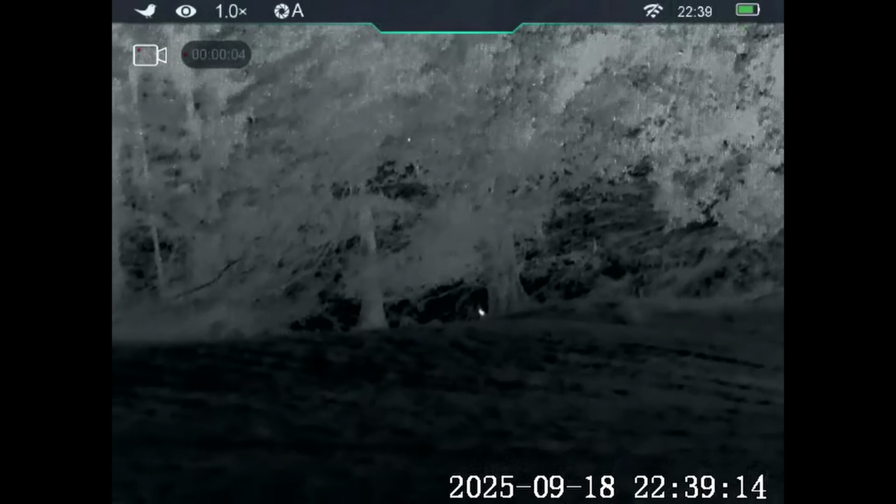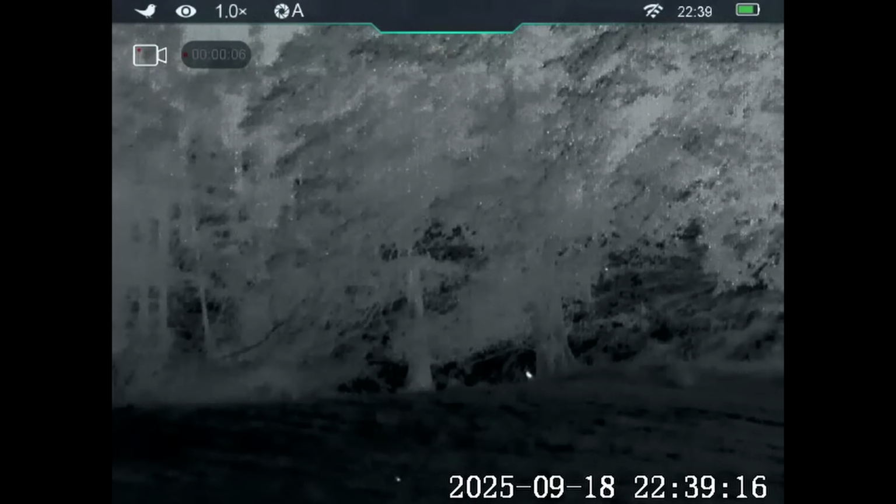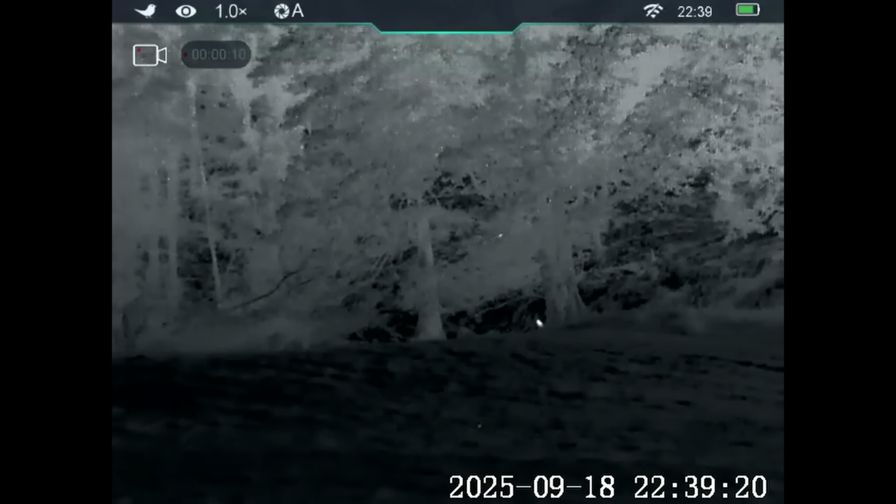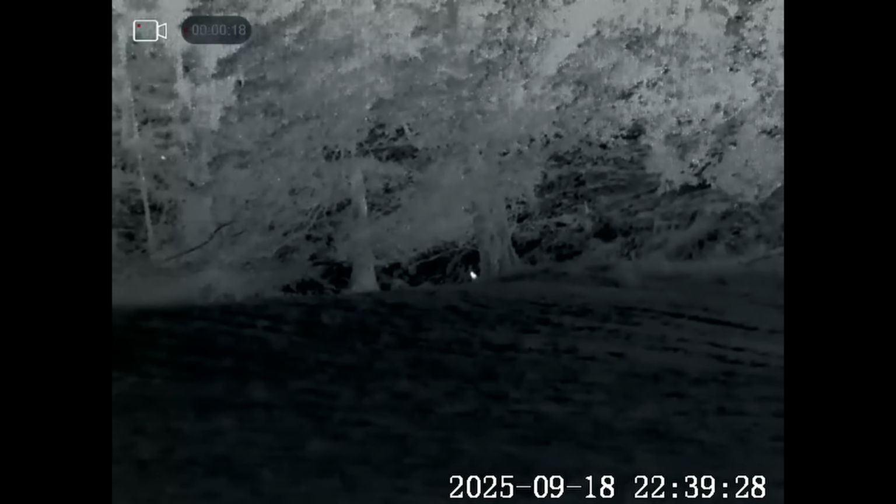I'm just having a quick scan on the bank side that's actually on the field that I'm in at the moment. Got quite a few bats roaming around on there as well, and one or two rabbits sitting there enjoying the evening. All pretty quiet though, no foxes.